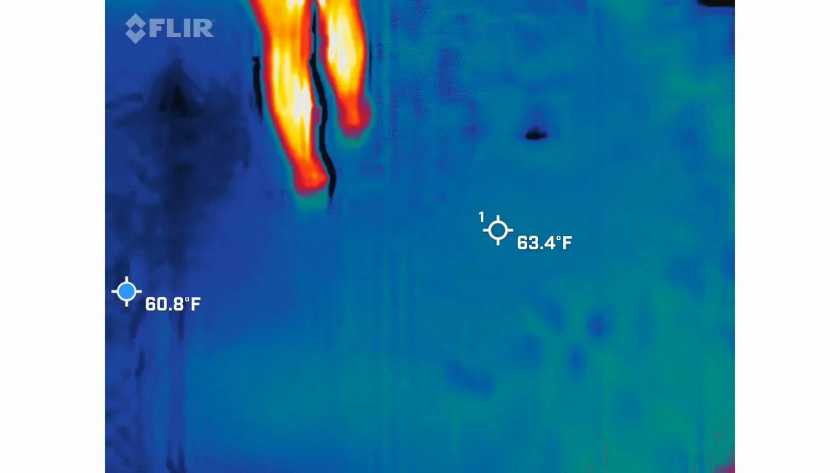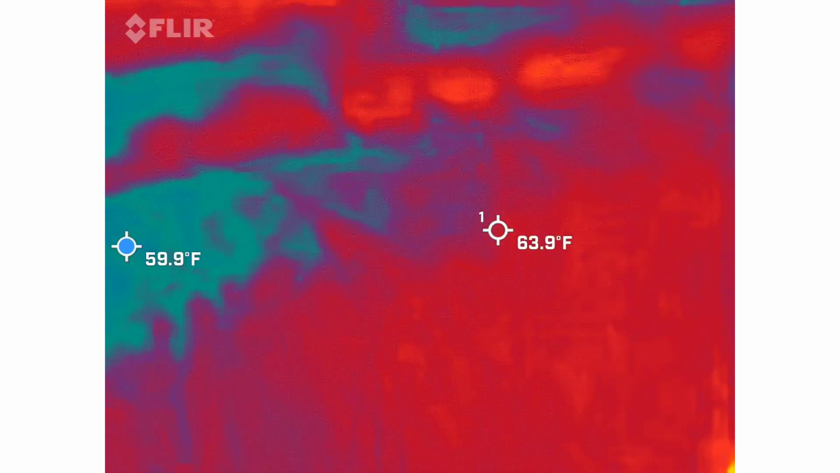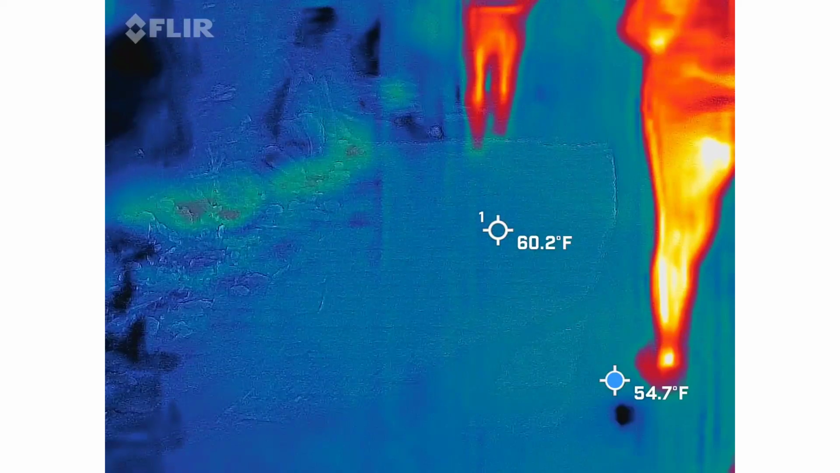Kept thinking I saw something over there. Where? Like a little black shadow back there. Yeah, shadow? Well, I thought I did, but I think I'm imagining things. I'm still going to take note of it.